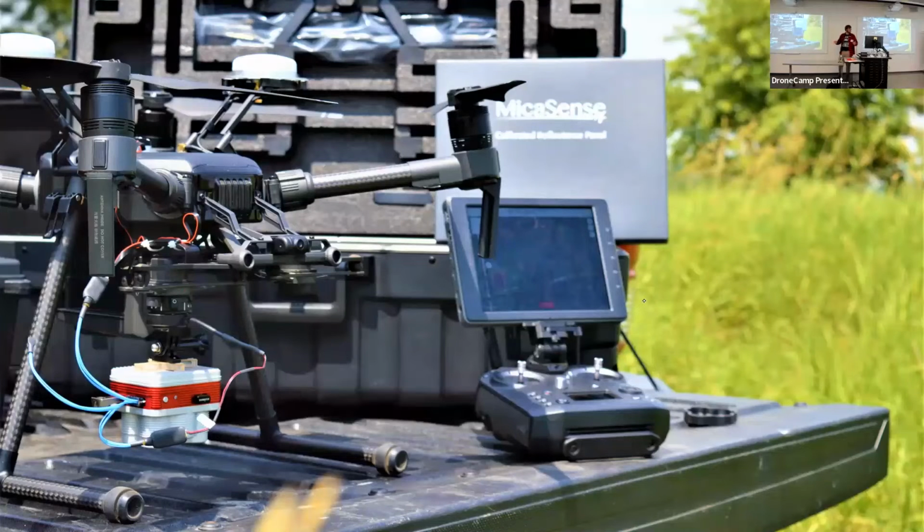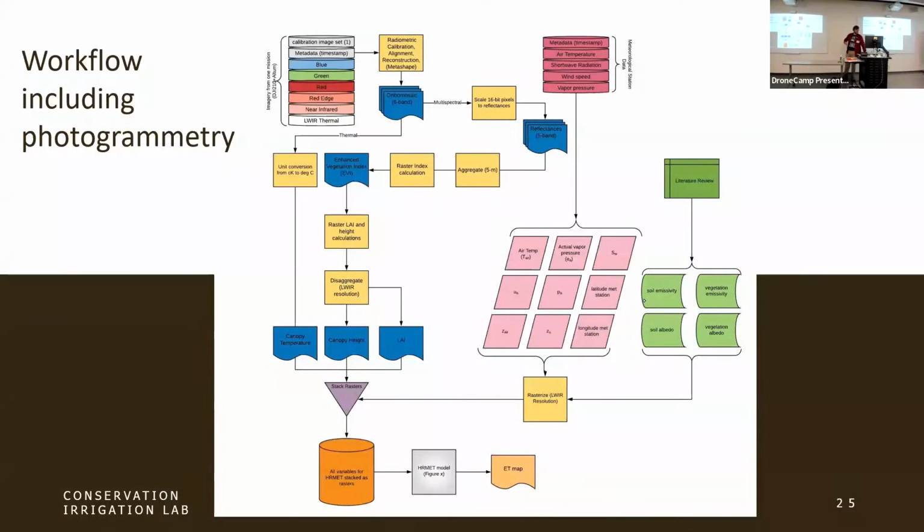The Altum is a combined multispectral and thermal camera. I believe it was designed for agricultural purposes, and it's pretty straightforward to use, and it gives us great imagery, I feel.